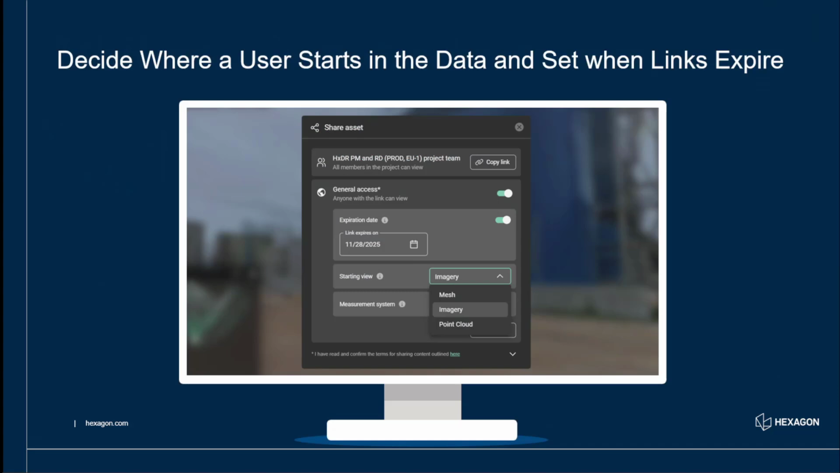So there you go. This is the share asset tab. So top left-hand side of your interface is the share button, and then you can choose. The top option here is to share within your project team. So if you've got someone who you've added to a project, you can send them that link. But now, of course, underneath you've then got this general access link. So you've got the expiration date and the starting view. You can also choose the measurement system, imperial or metric, if you want to as well. So yeah, that's a really nice update.